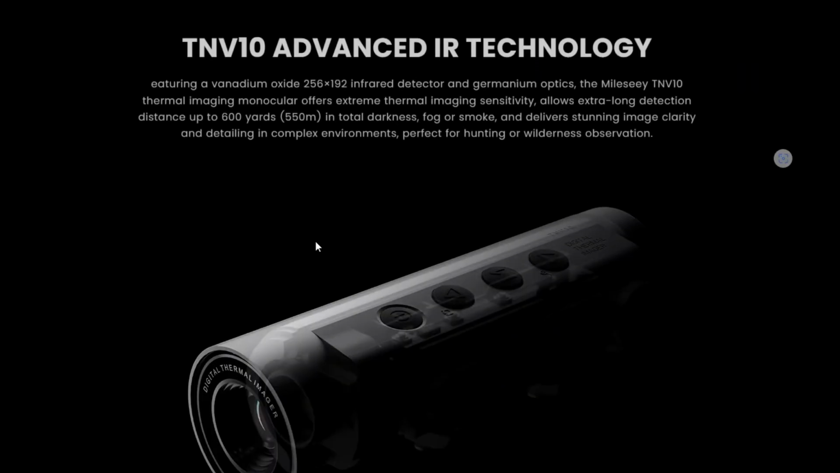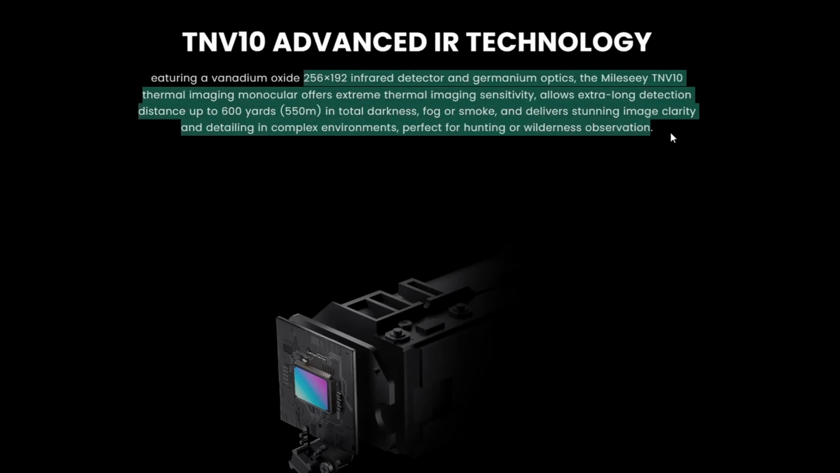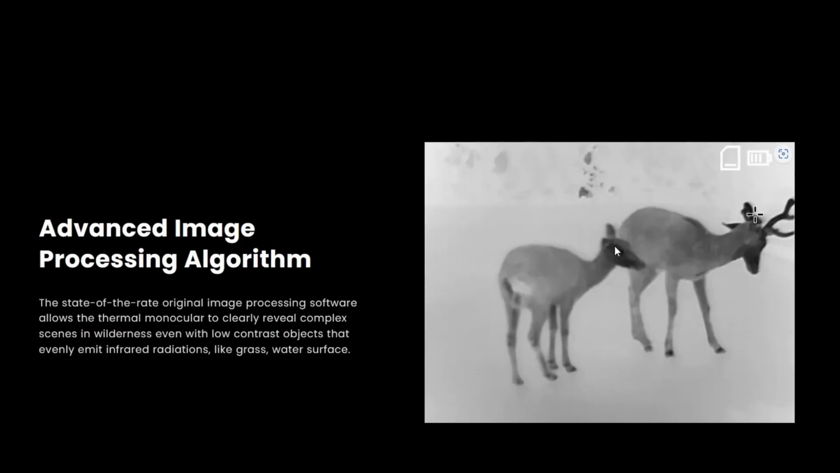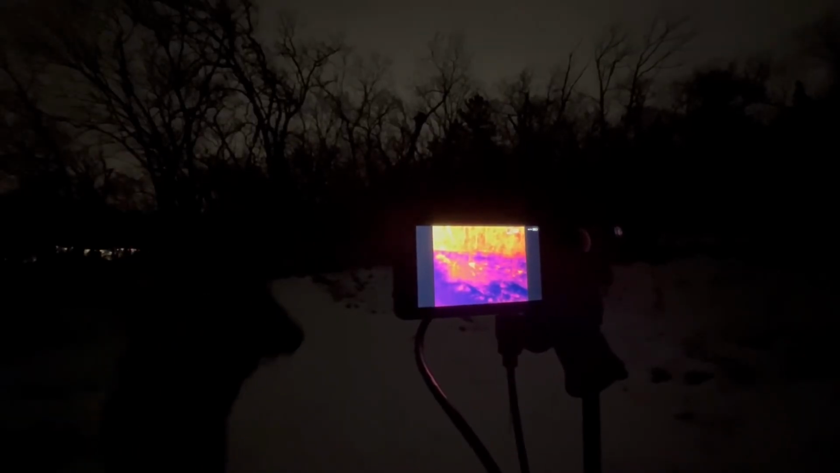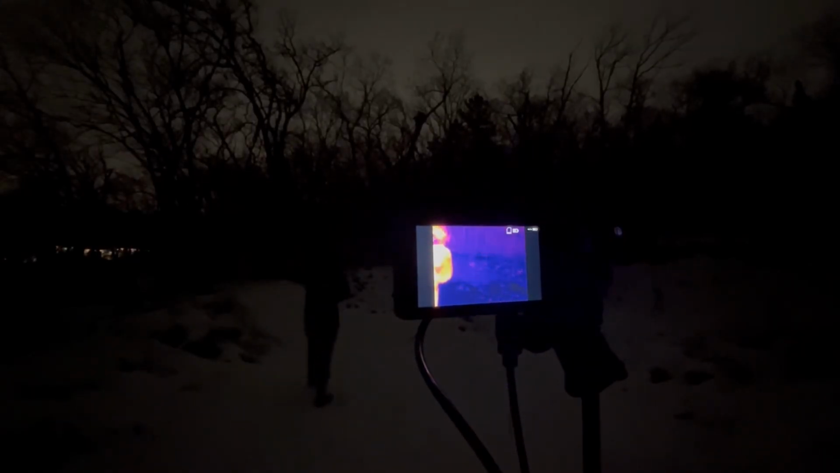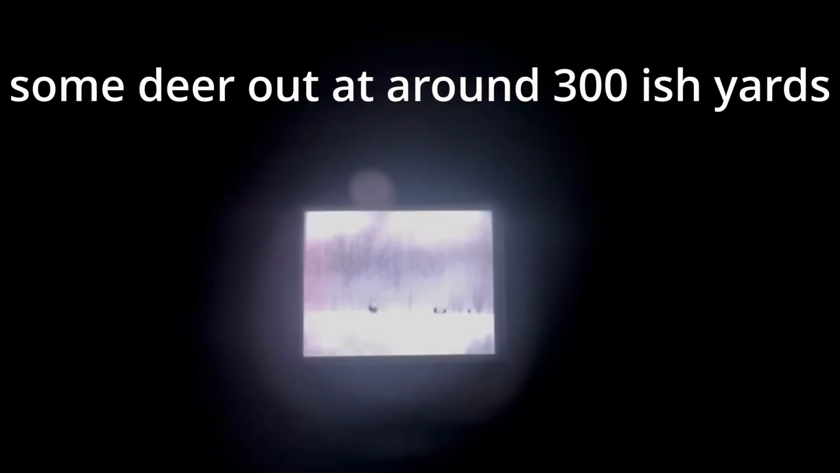When talking about image, it's important to talk about the display and thermal core specs. First, the thermal core. The TNV10 has a 256 by 192 25Hz thermal core. This means the thermal sensor can make a thermal image with the resolution of 256 by 192 25 times a second. It has a pixel size of 12 micrometers and 11 millimeter focal length.